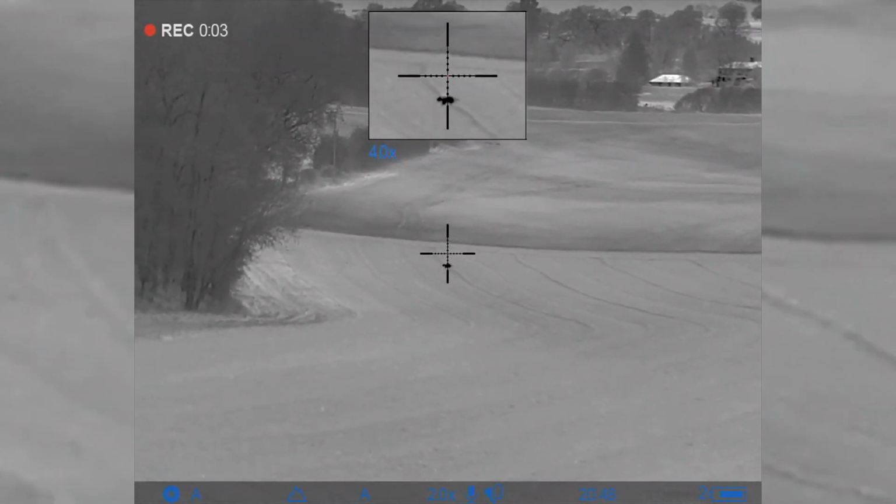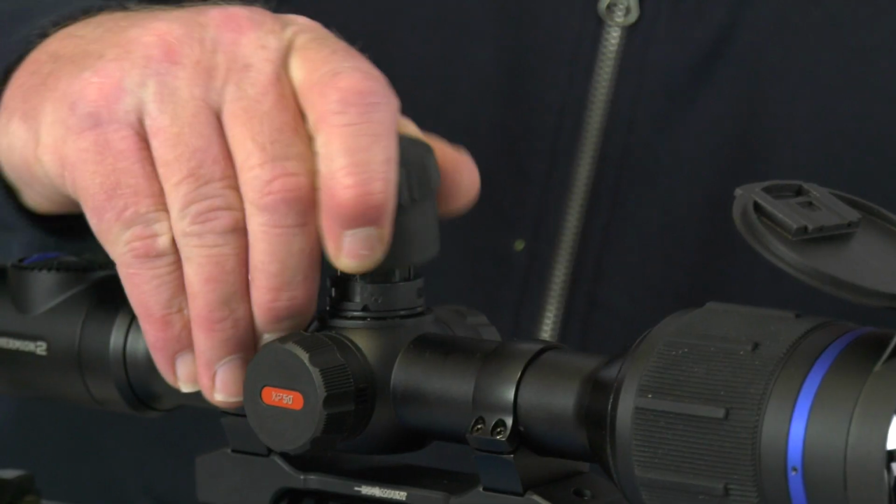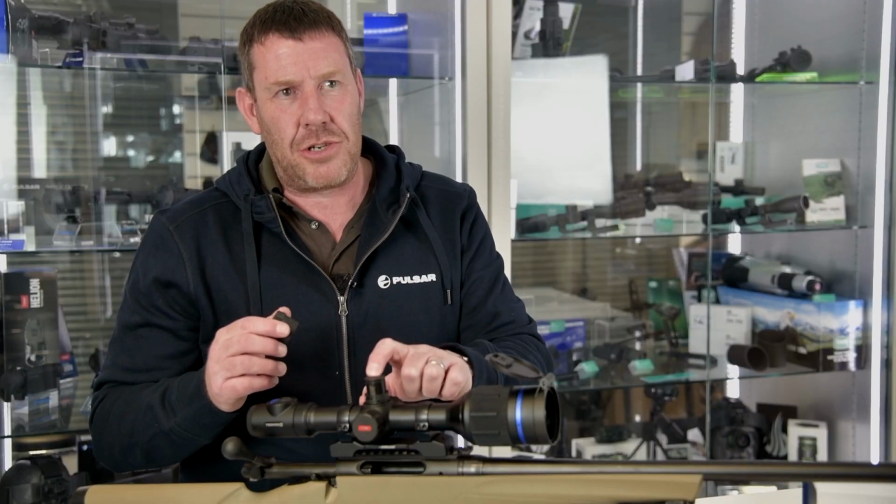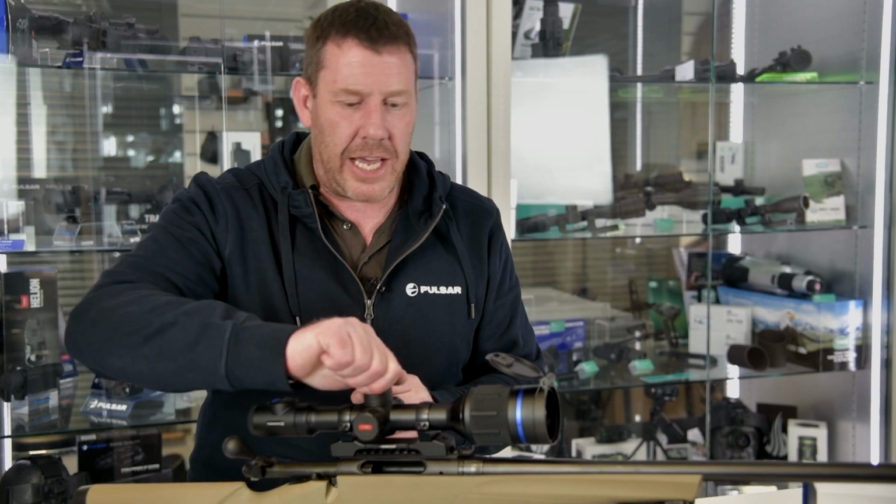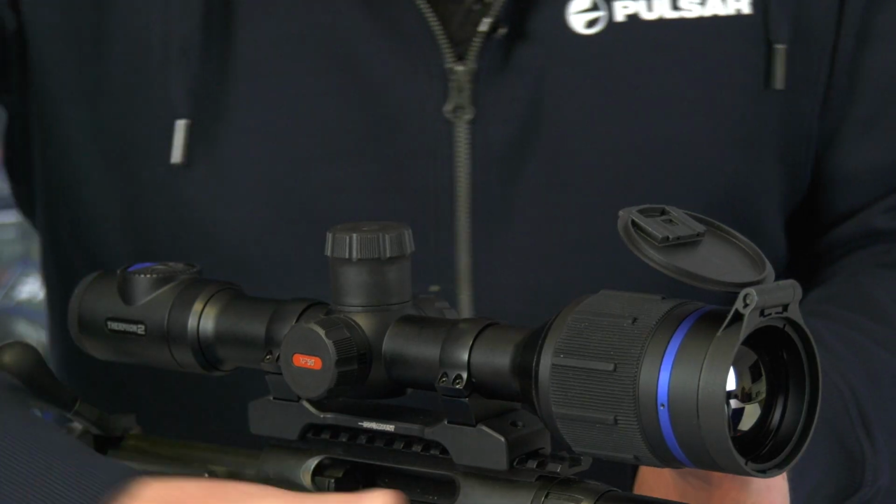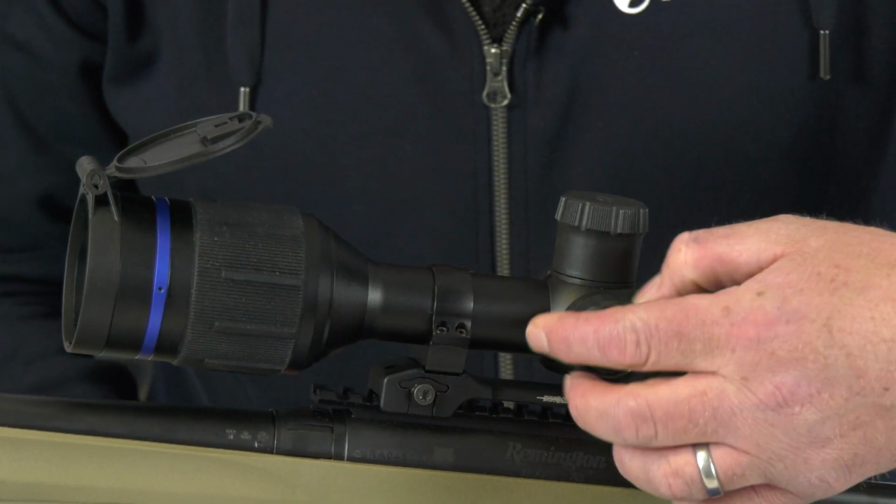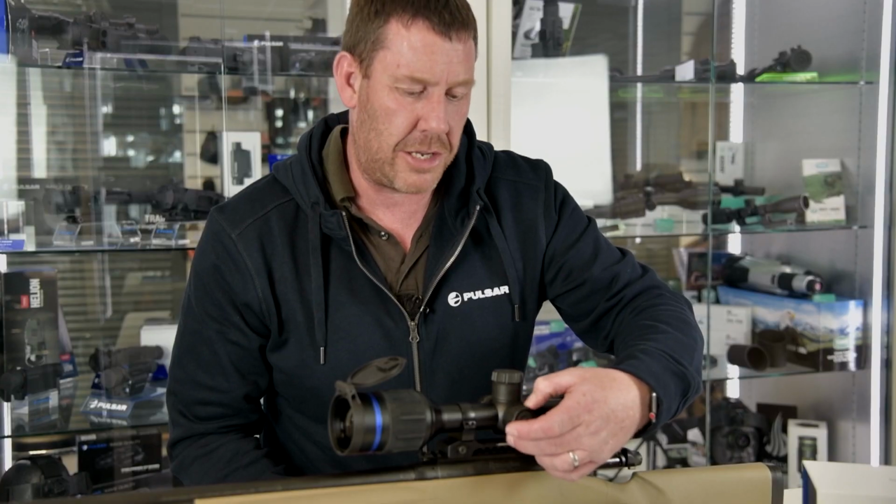Just explain the turrets for me, please. Yeah, so on the top here you've got your battery turret with your APS-2 battery in there. If you stick the APS-3 battery in there, it also comes with an extended turret, so just watch out for that in your box. On the side here you've got your USB charging port, and then if you move round, on the other side you've got your push button, which gives you the main menu, and then your rotational wheel to take you through the menu.